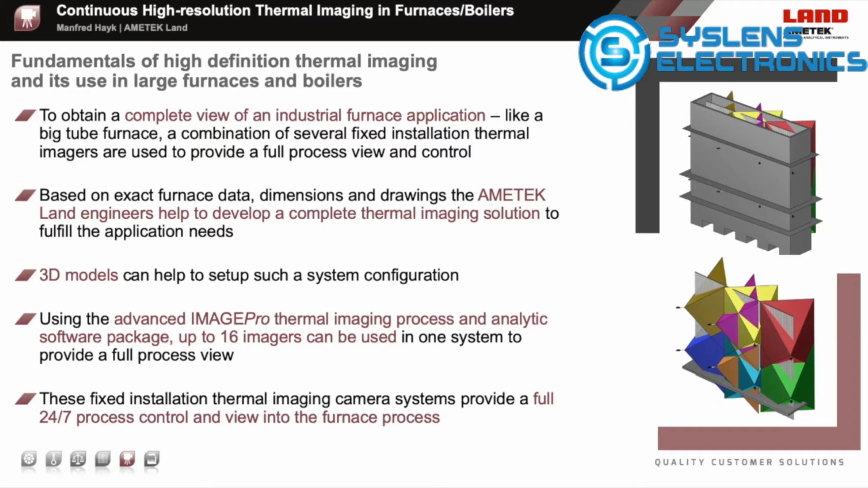Up to 16 cameras can be monitored and controlled with just one central workstation. With these specific application requests, our engineering team usually asks for dimensions and drawings or 3D drawings to plan and simulate the best camera locations and to monitor the whole area of interest.